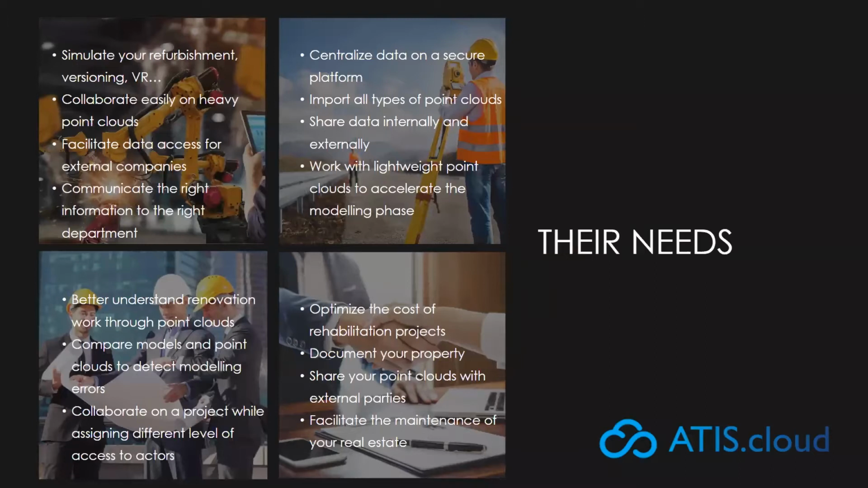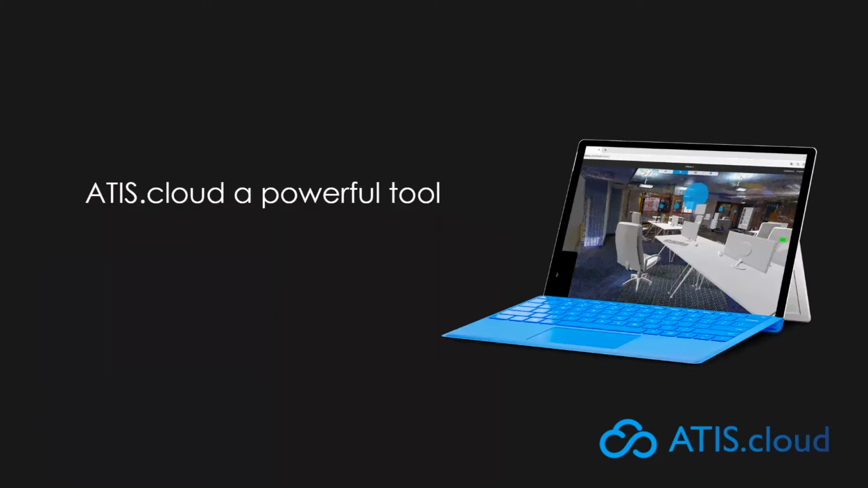And for example, if you need to document real estate or work with lightweight point clouds to speed up the modeling phase, ATIS.cloud will meet your expectations. So ATIS.cloud is a powerful tool that allows you to host, manage, share, and visualize your point clouds.